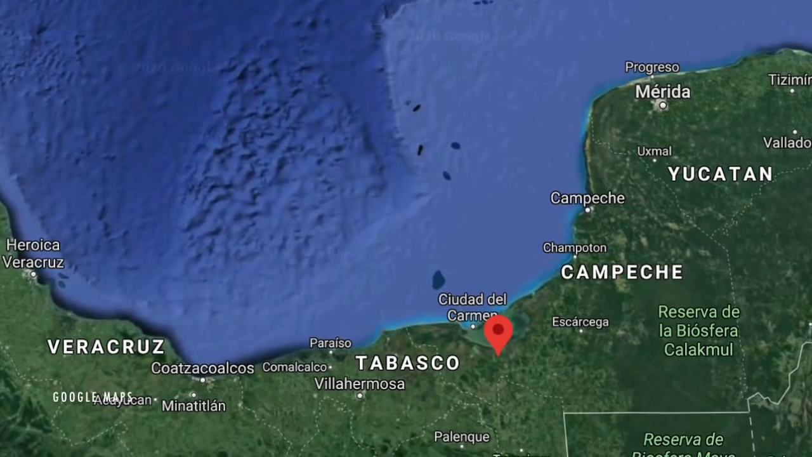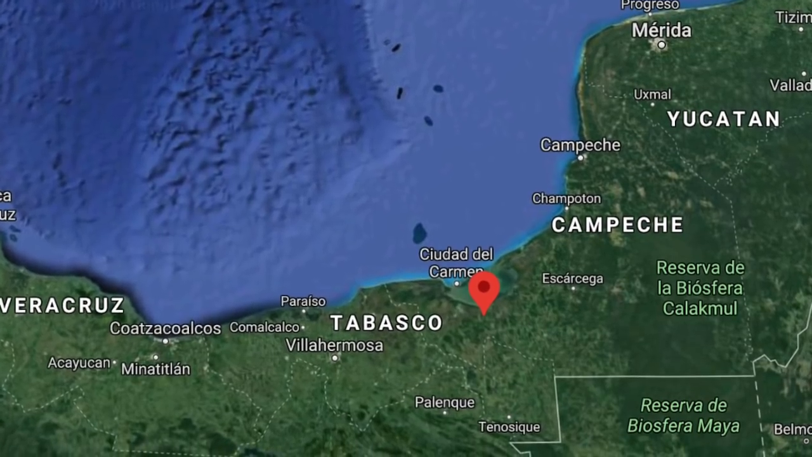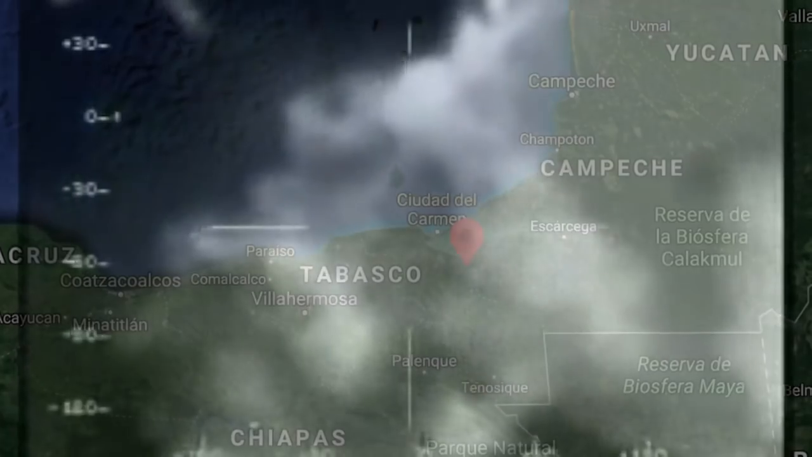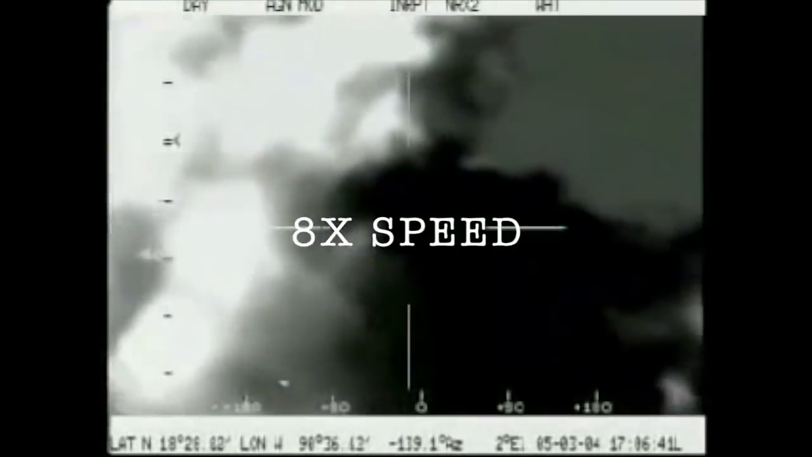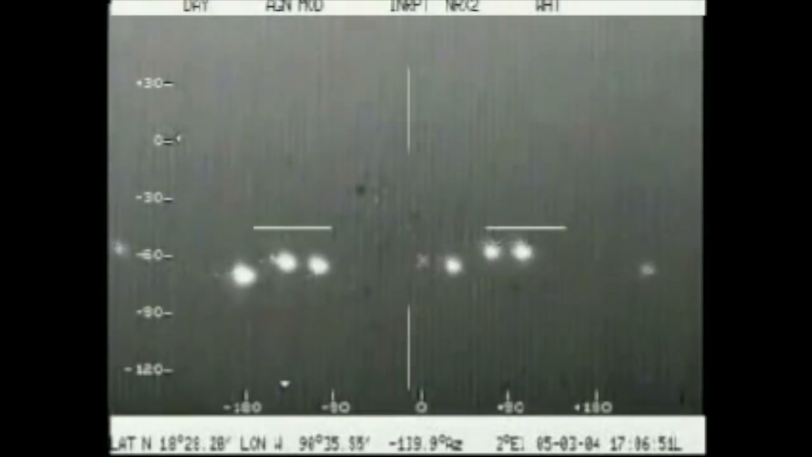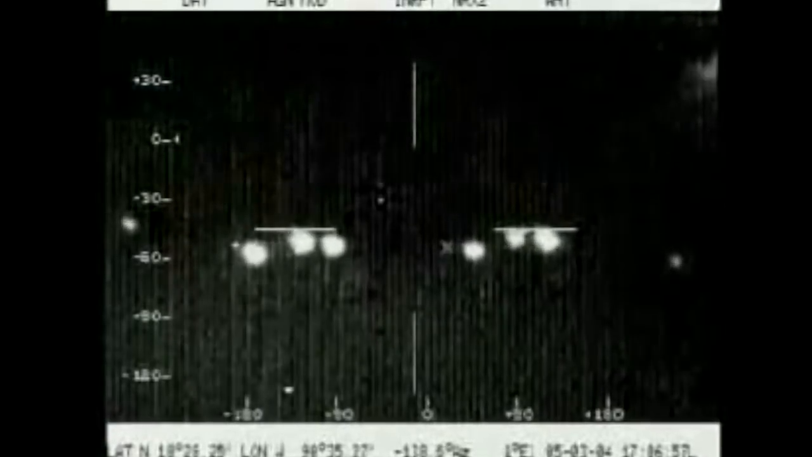Around this point in their flight, the crew begins to notice the objects on their FLIR, or forward-looking infrared. They count up to 11 UFOs, appearing only as bright points of light, indicating they're emitting heat. Nothing was seen in the visible spectrum. Camera settings weren't disclosed, so we don't know the exact temperature of the objects, but the crew did estimate altitude, near their own at 11,500 feet.